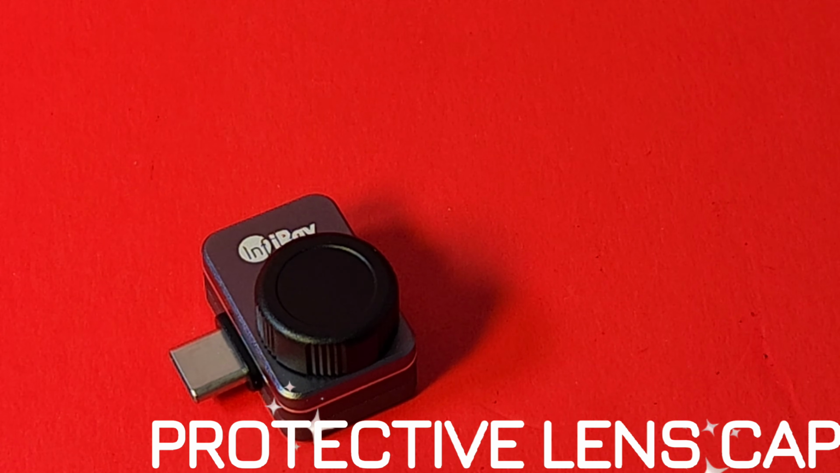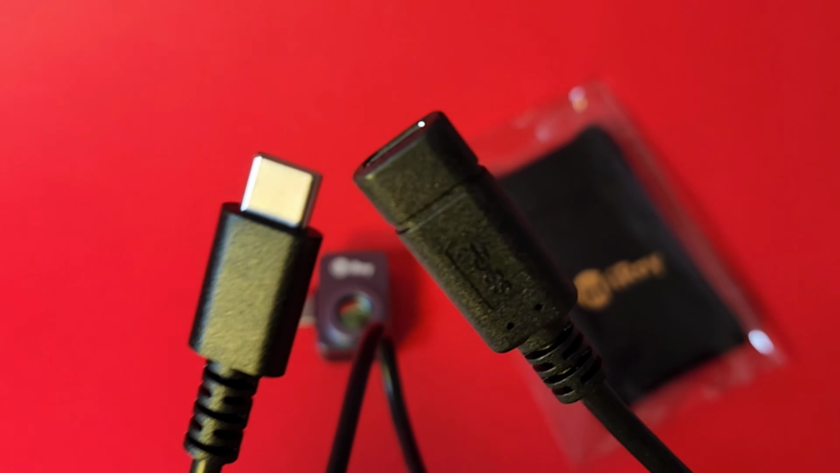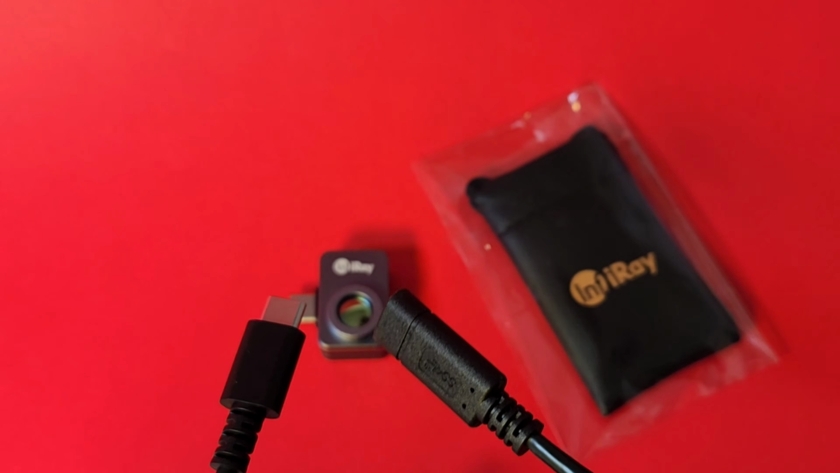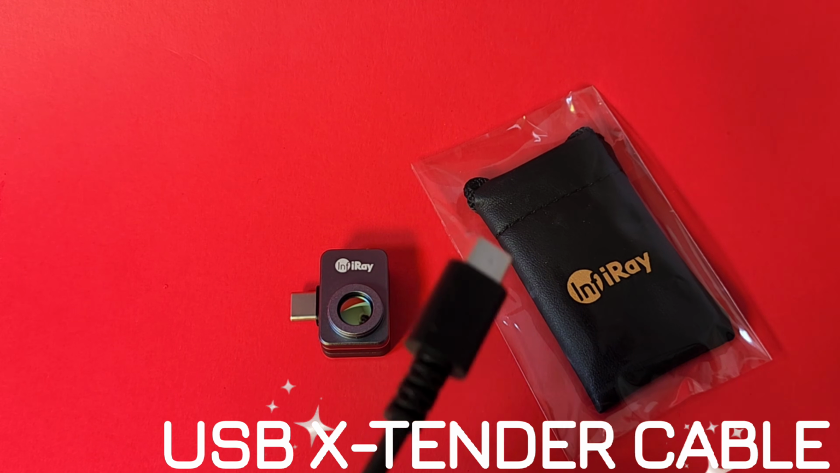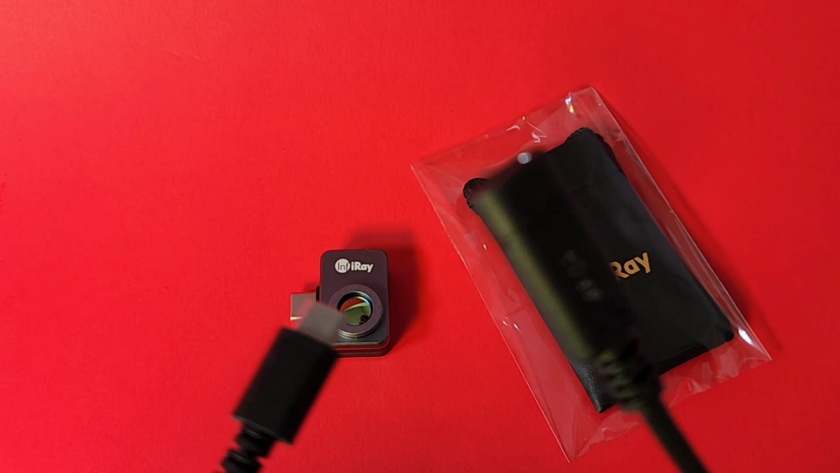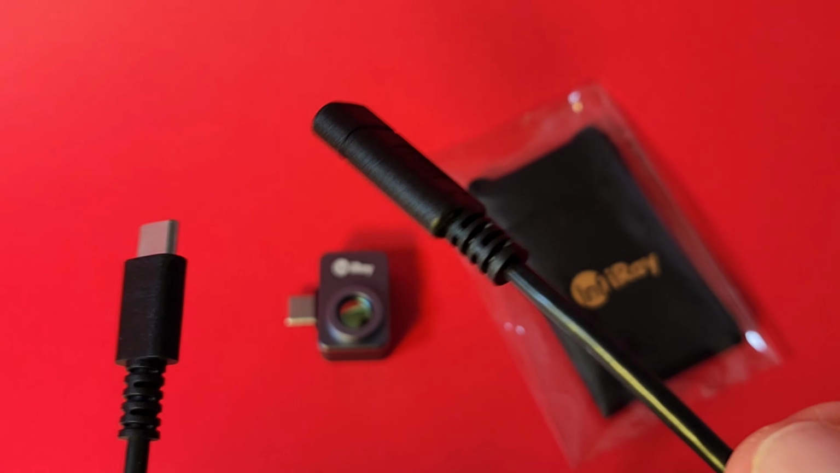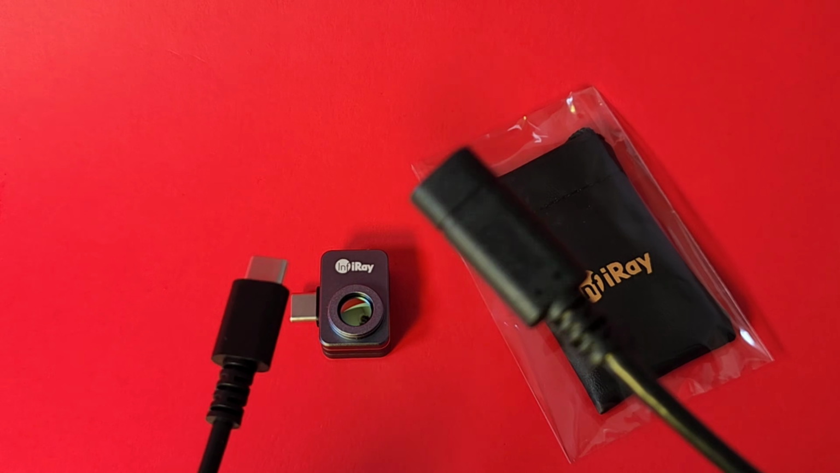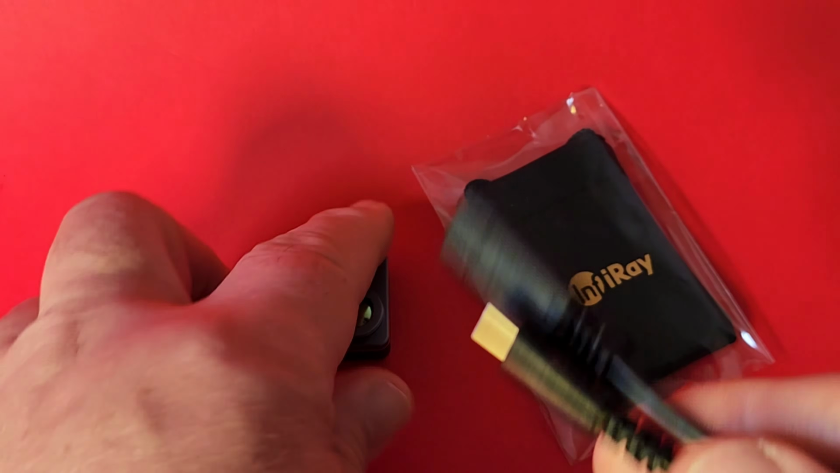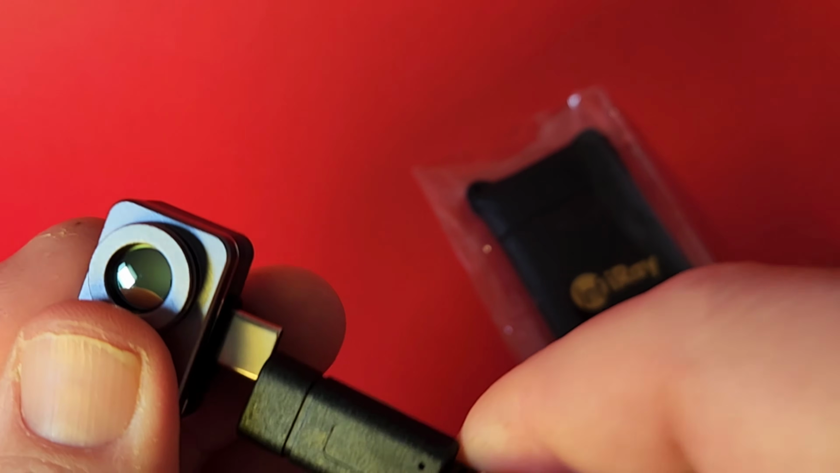Good job. And thank goodness InfiRay gives us that USB-C extender cable, because with some of these units, including the InfiRay, it's hard to insert it into your phone with a case attached. So this just makes it all that much easier, and it gives a little bit more functionality as well because you're not at the mercy of holding it per se. It just simply goes on the end like so.